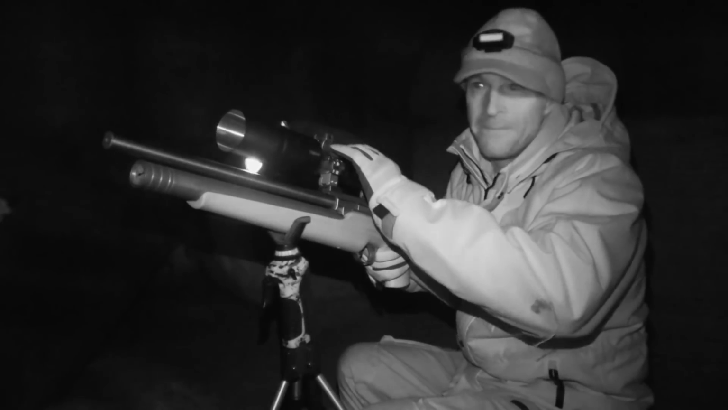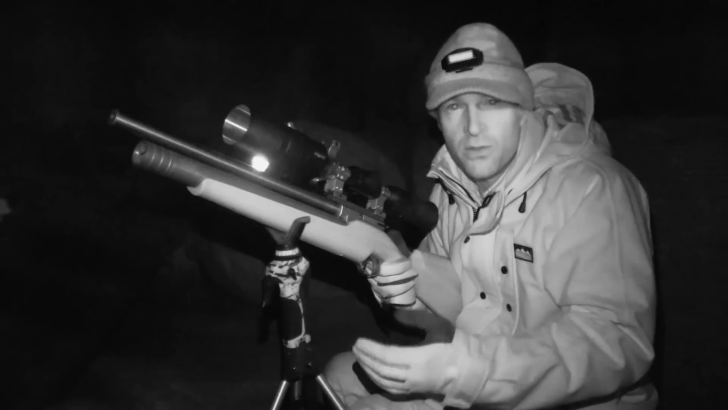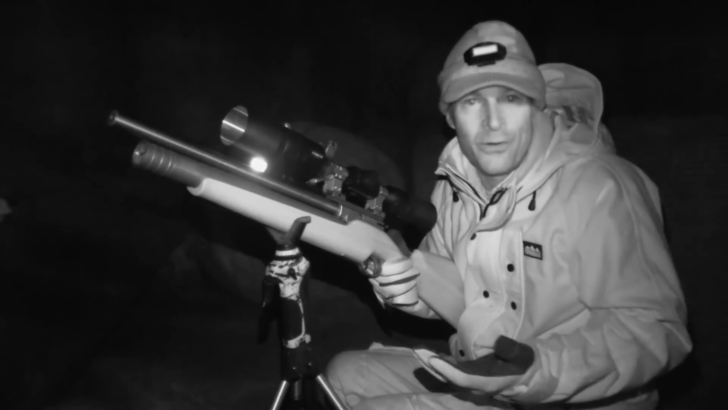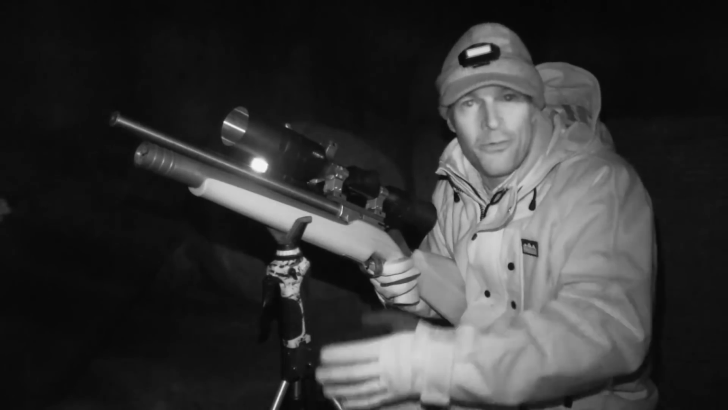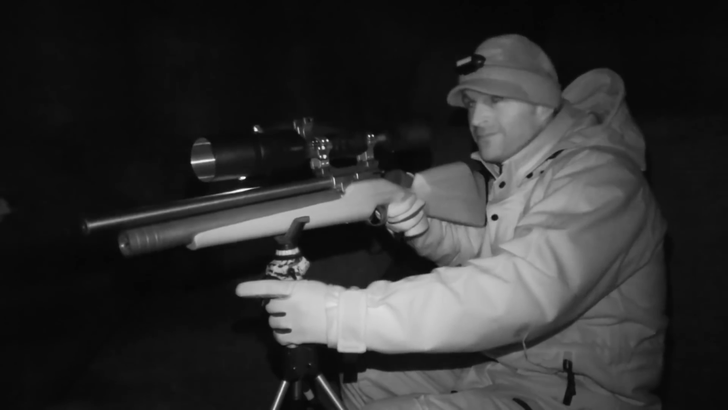There's another one. Now they do tend to feel safe around those pallets, and I think it's because they know that when they're in amongst them, they're safe from attacks by cats, foxes and owls. Though unfortunately for that one, the same rules don't apply to airgun shooters.